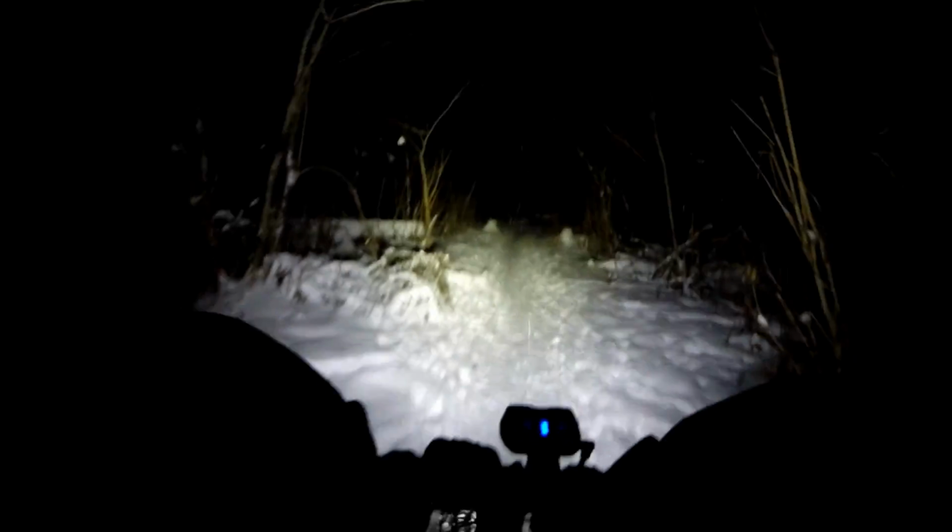And then the final steep pitch here. Whew. Definitely needed to be in the 22 for that tonight.